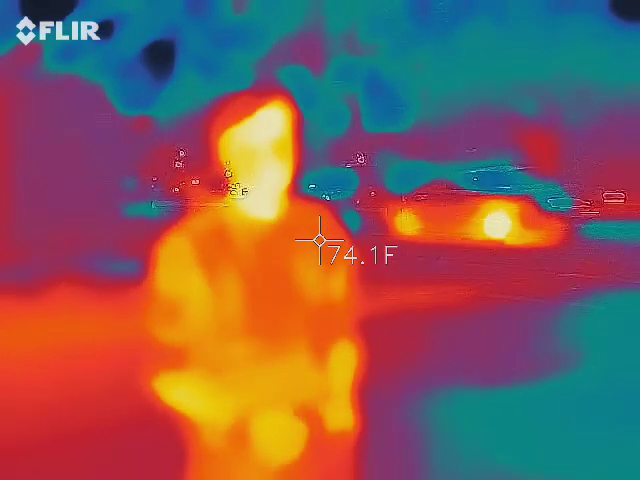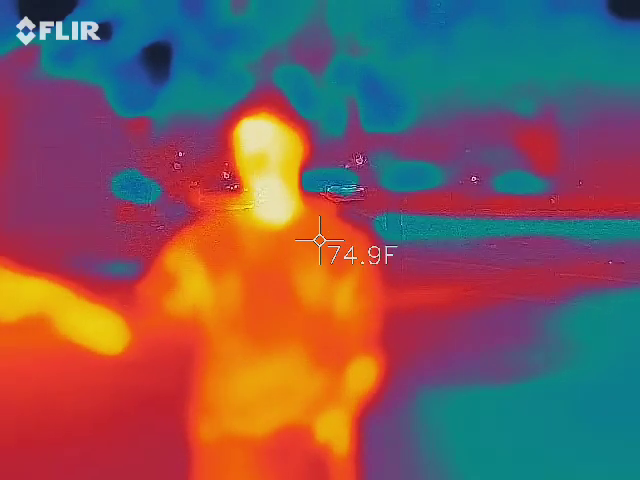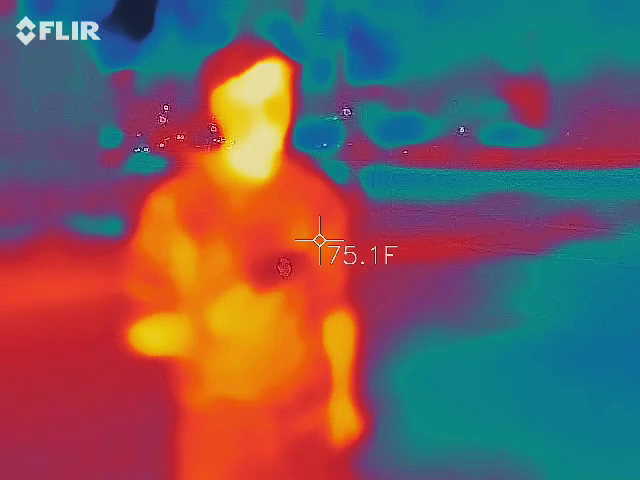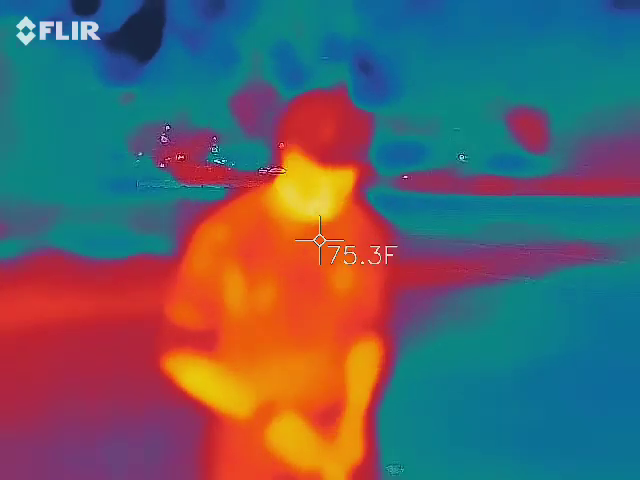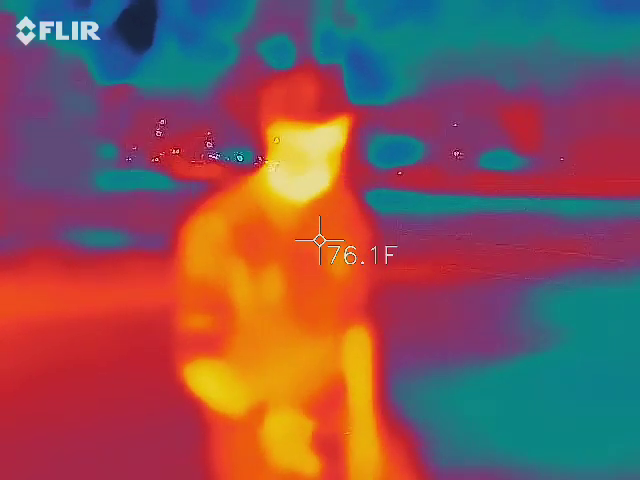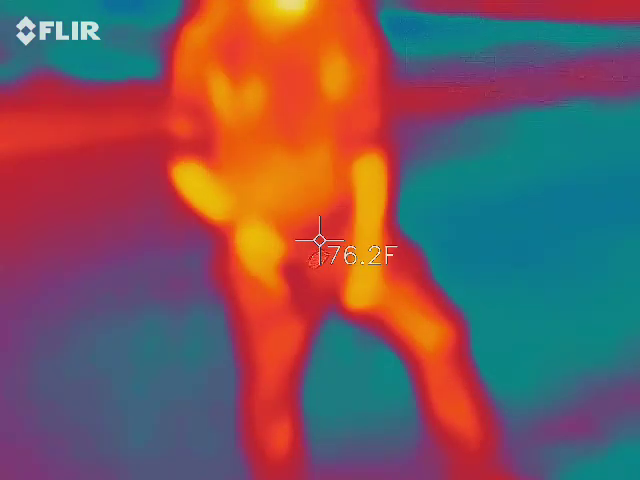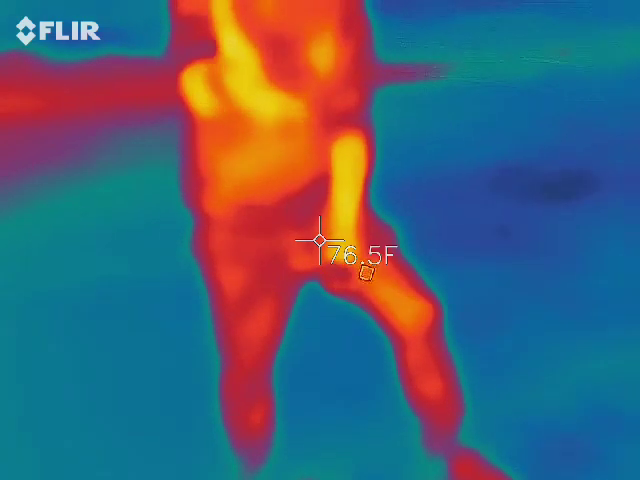Alright, so you guys are all together, correct? Okay. My last group took my other thermometer. Hopefully they bring it back. So this thermometer, we should all know what this is, right? It's surface temperature. Surface temperature is going to help us debunk.